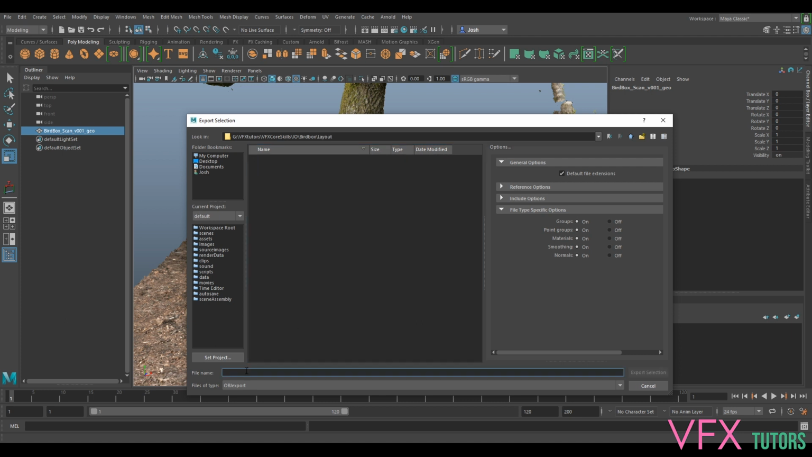And we'll call this Bird Box Scan V01. And we'll actually put layout on it as well, so we know that's the layout version. Because we need to use this one for Matchmove, because now everything's going to be done to that.